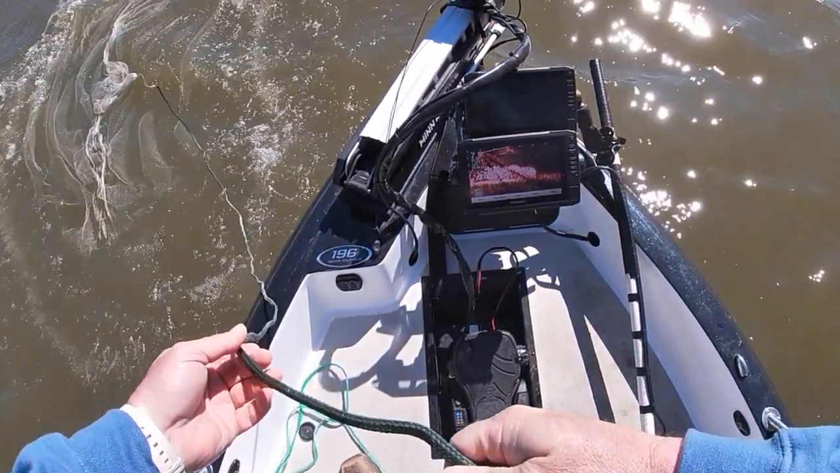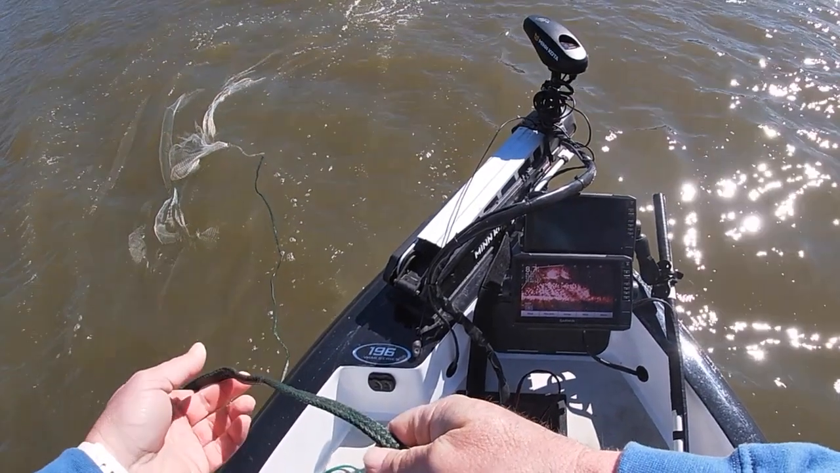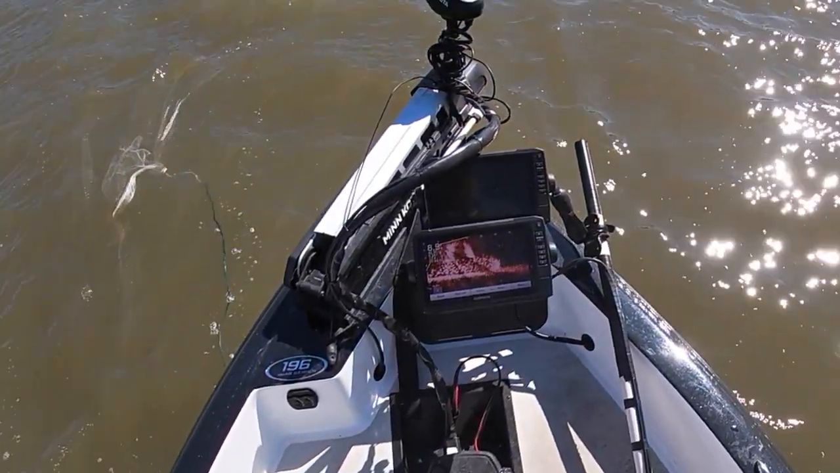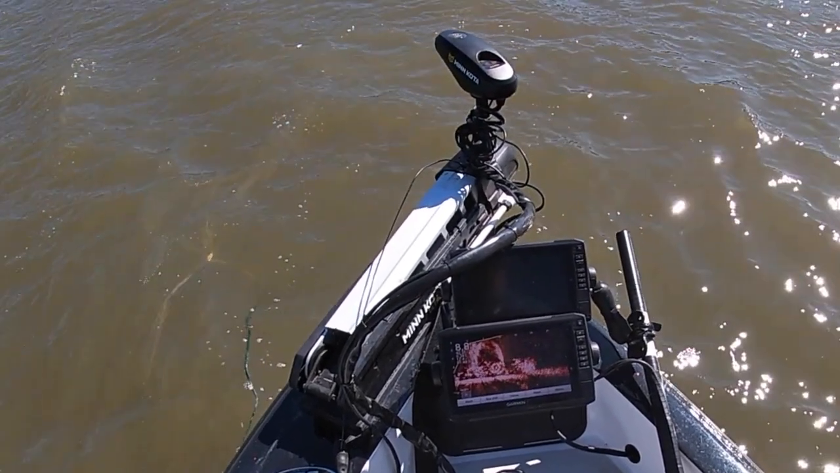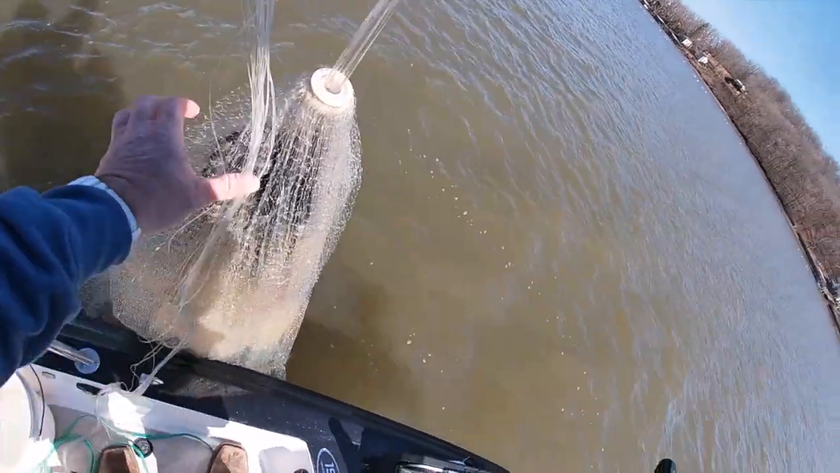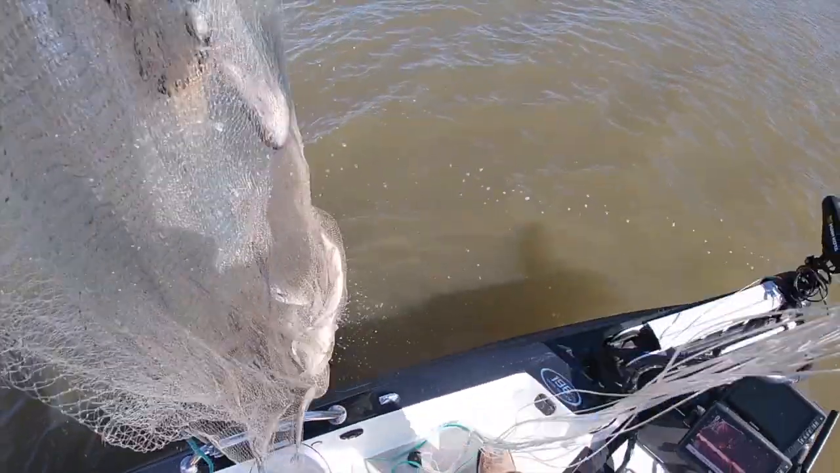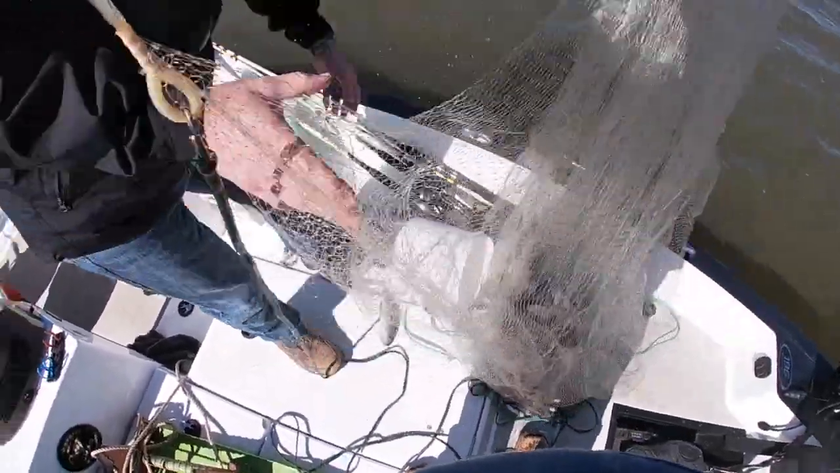Now that shad net is falling directly on that shad school, and as you can see, I threw the shad net exactly in front of where that trolling motor was pointed. So there are the shad getting caught live in that shad net, and I am telling you, if you have to catch shad a lot or you have to use a cast net a lot, you might want to seriously consider investing in this technology because it will make your life so much easier.